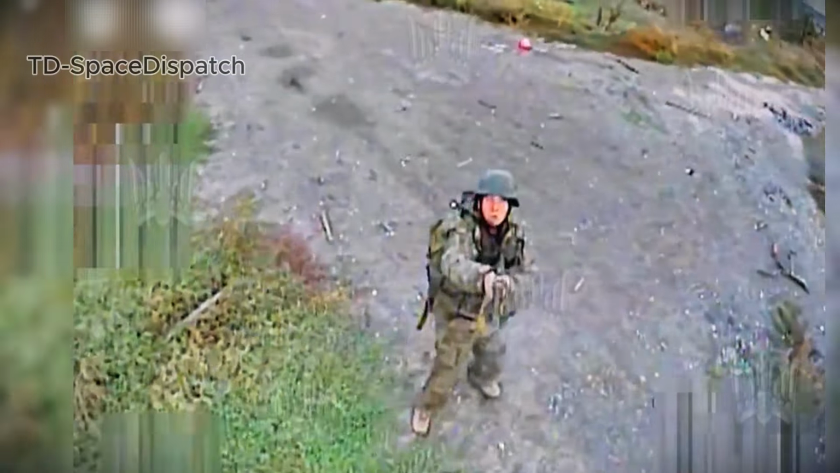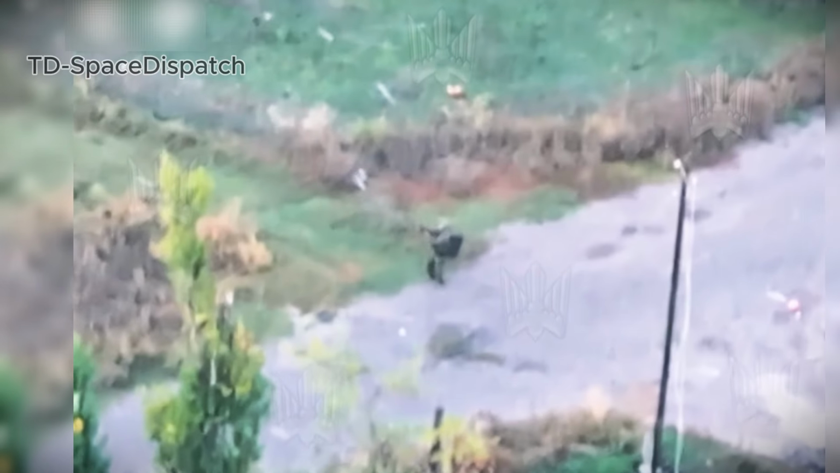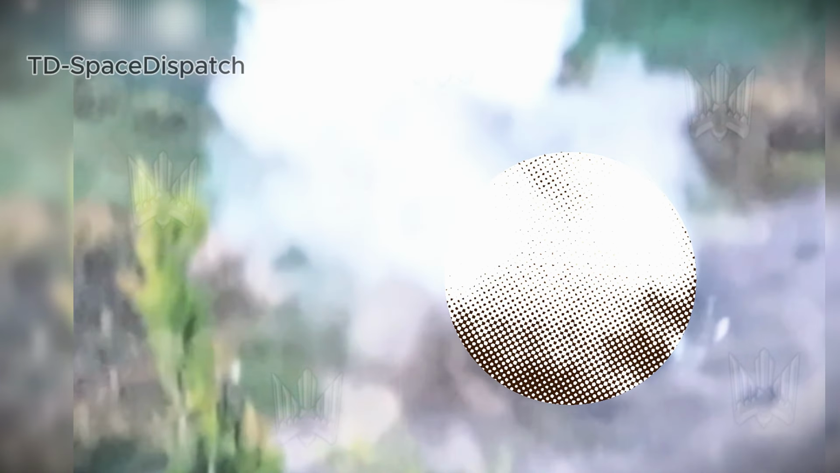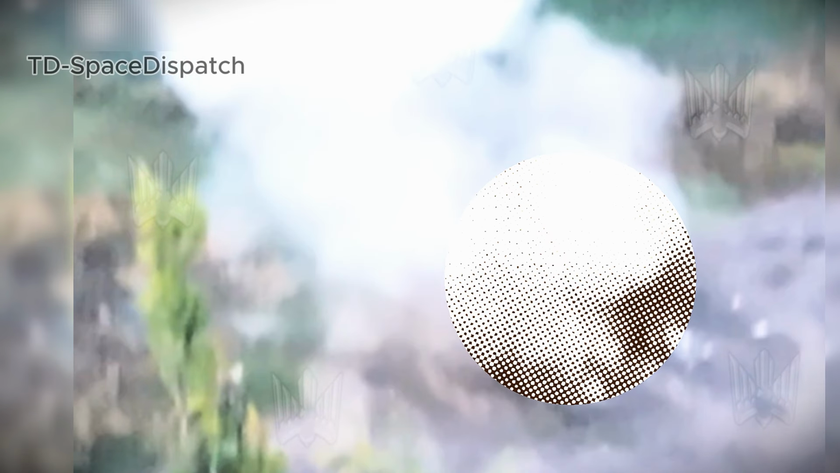The soldier raised his rifle, safety off, firing in panic. But the drone was already within range. The final strike neutralized the target, ending the pursuit. In drone warfare, awareness and reaction time decide survival long before the impact.